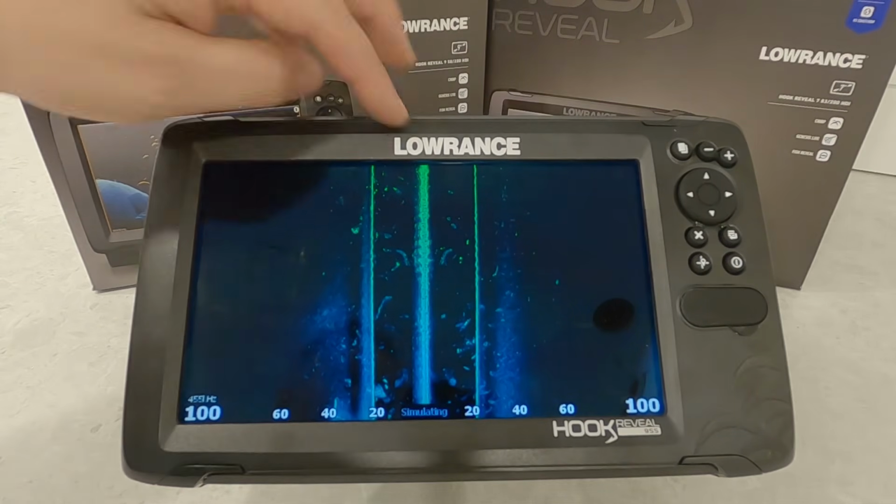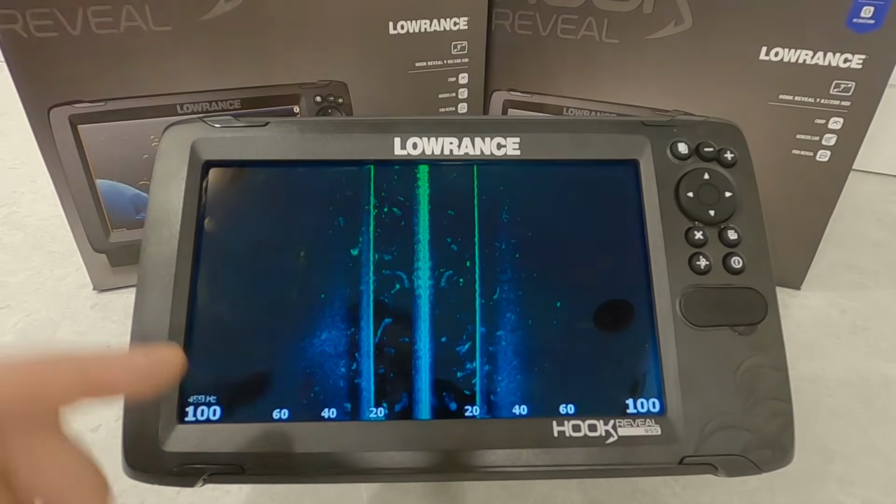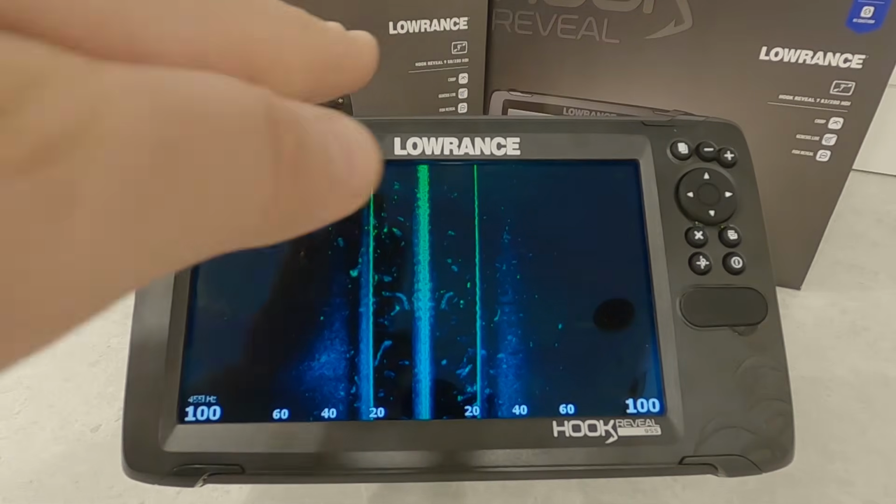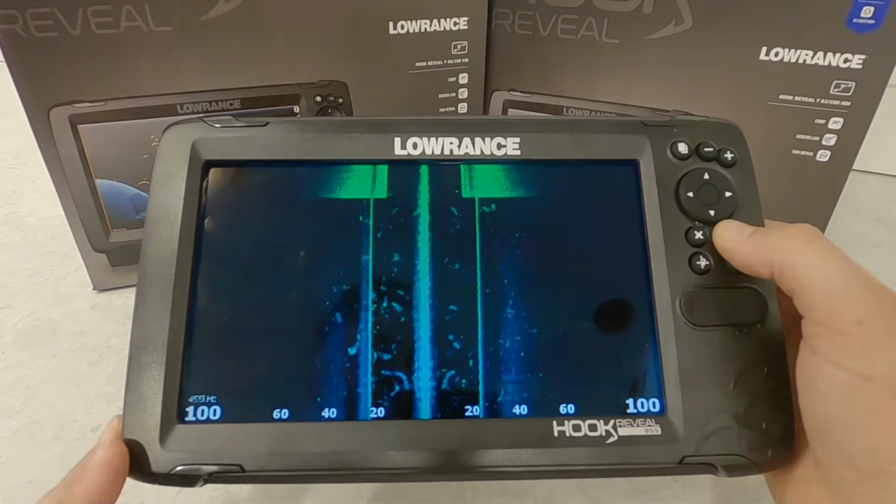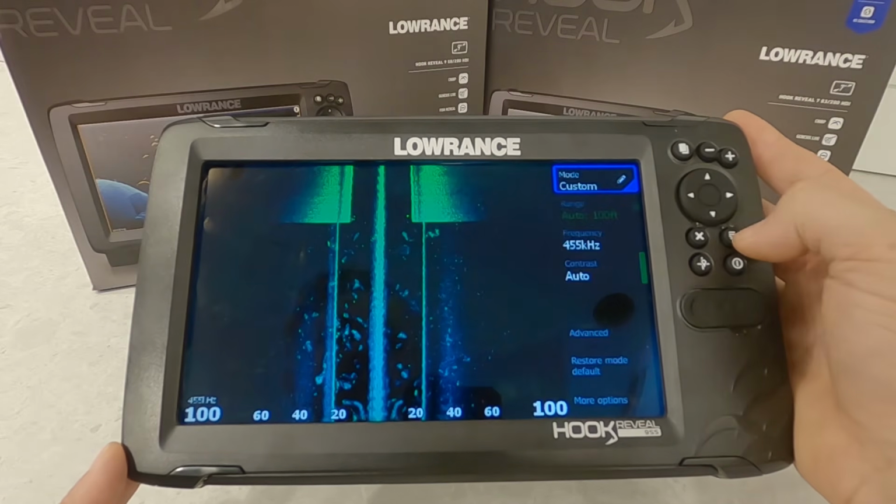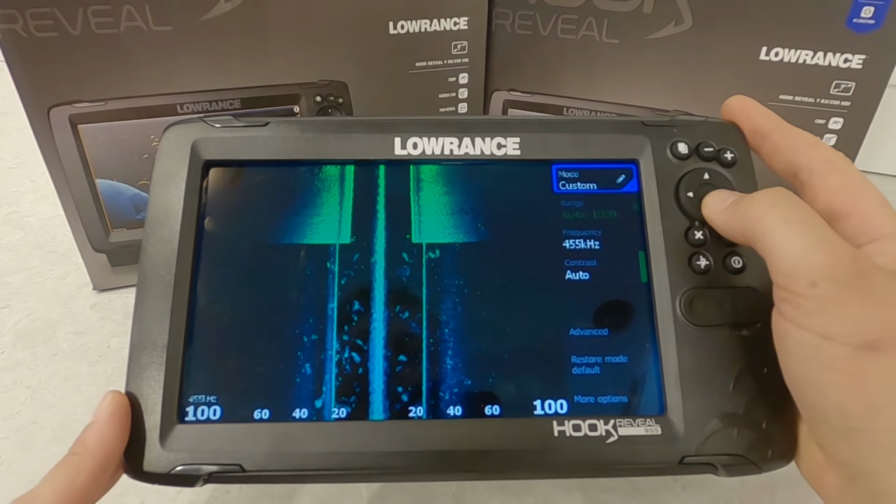And just to orient you, we have the boat right here. This is to the right 100 feet. This is to the left. This is the water column below the boat, and then this is structure laying out. So it's like a bird flying over, looking down on each side of your unit. If we hit our menu key, we're in the custom mode. Again, this does have an auto mode. We have auto and custom in this case. You don't use this for ice fishing, so you wouldn't have that option in there.